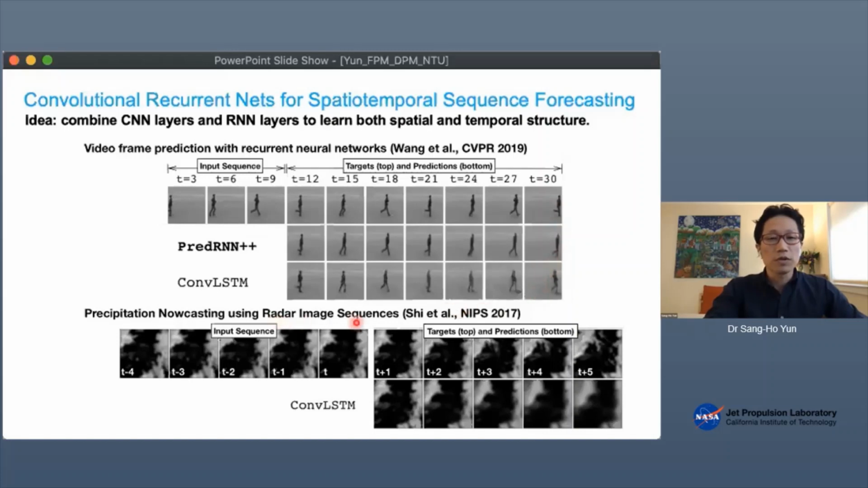Another example is precipitation nowcasting. I think it's a Doppler radar-based precipitation map, because it's used a lot in nowcasting, predicting what's going to be the next step, because this precipitation blob is changing shape over time. So it's a good application for this type of approach.